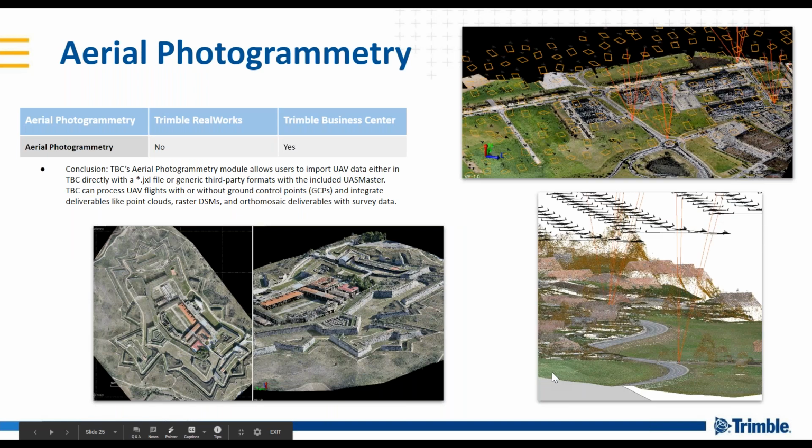All right, aerial photogrammetry. Aerial photogrammetry is supported in Trimble Business Center in a two-faceted way. If you're using a UAV with support on the provider side, oftentimes the finishing or completion software to finish the mission will allow you to export a Trimble JXL format, such as some of the SenseFly drones, the eBee drones.